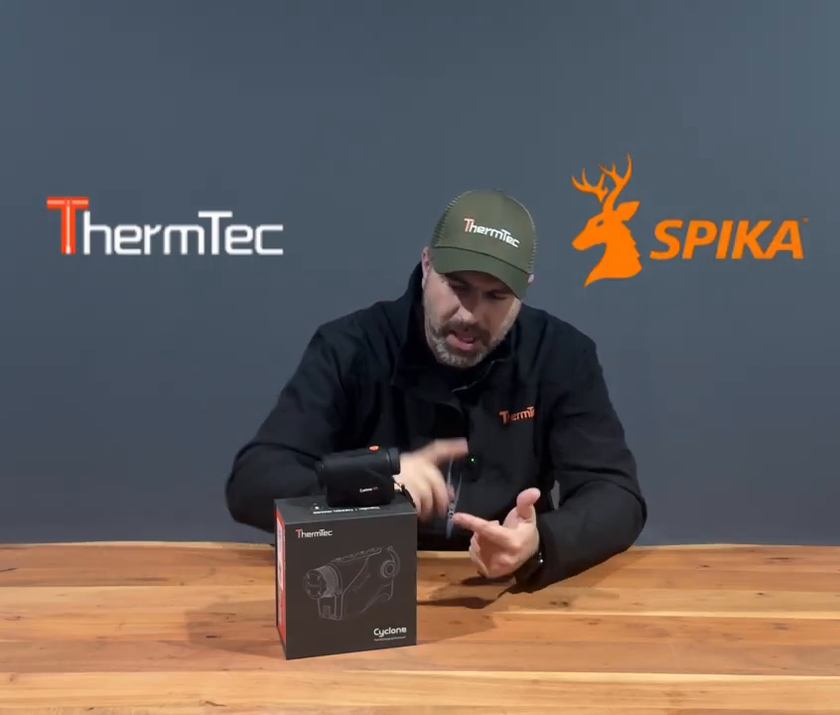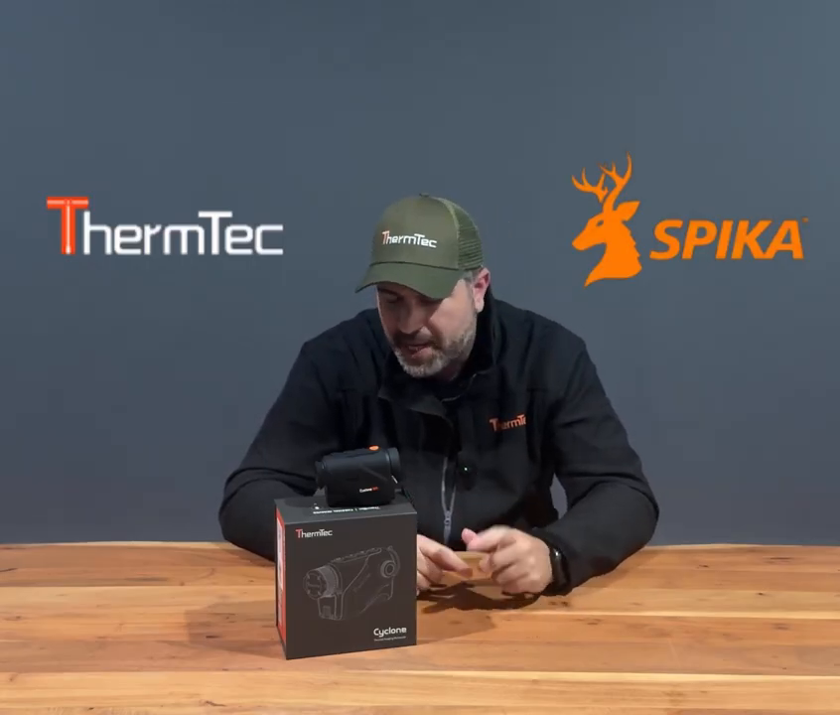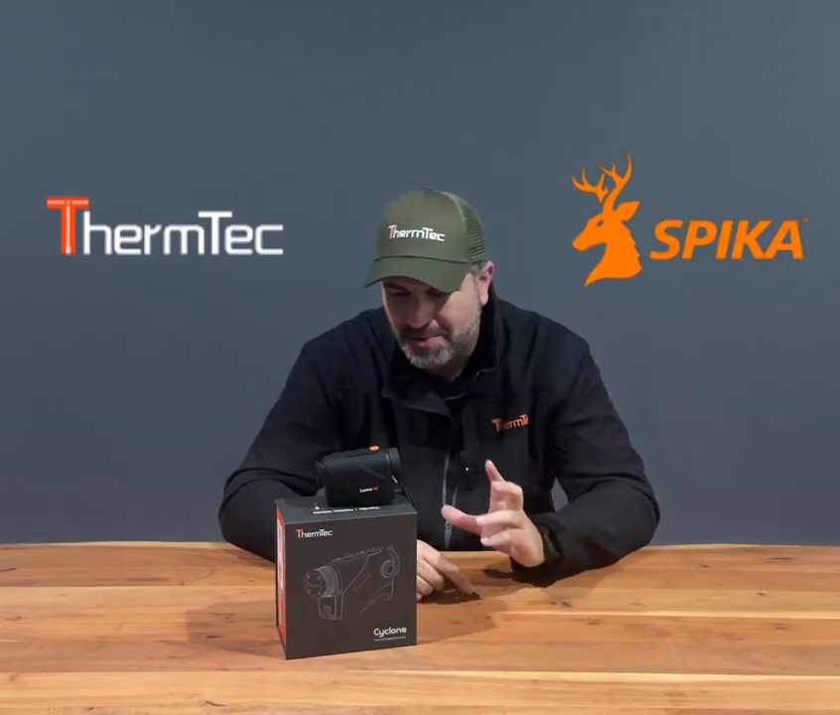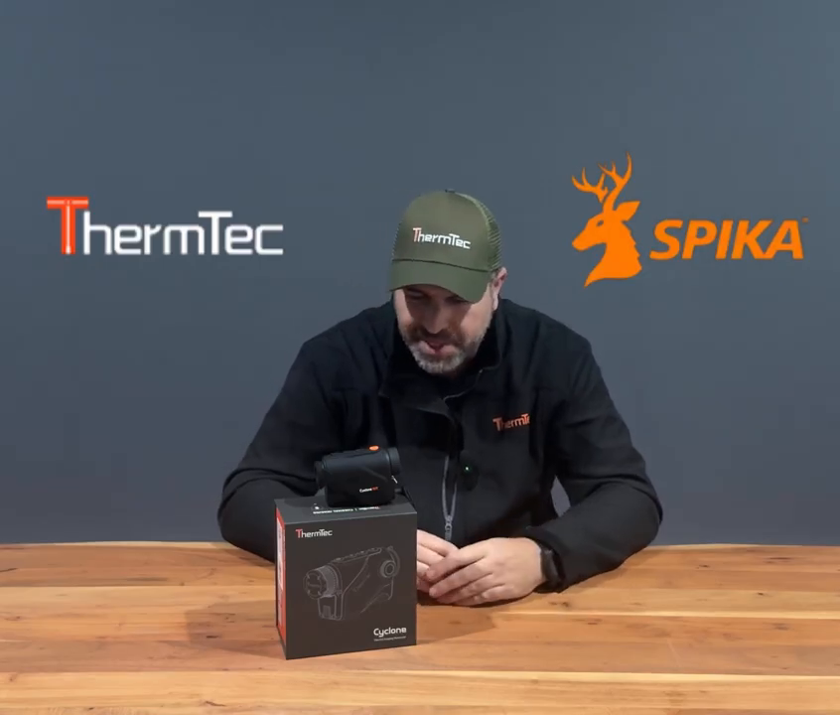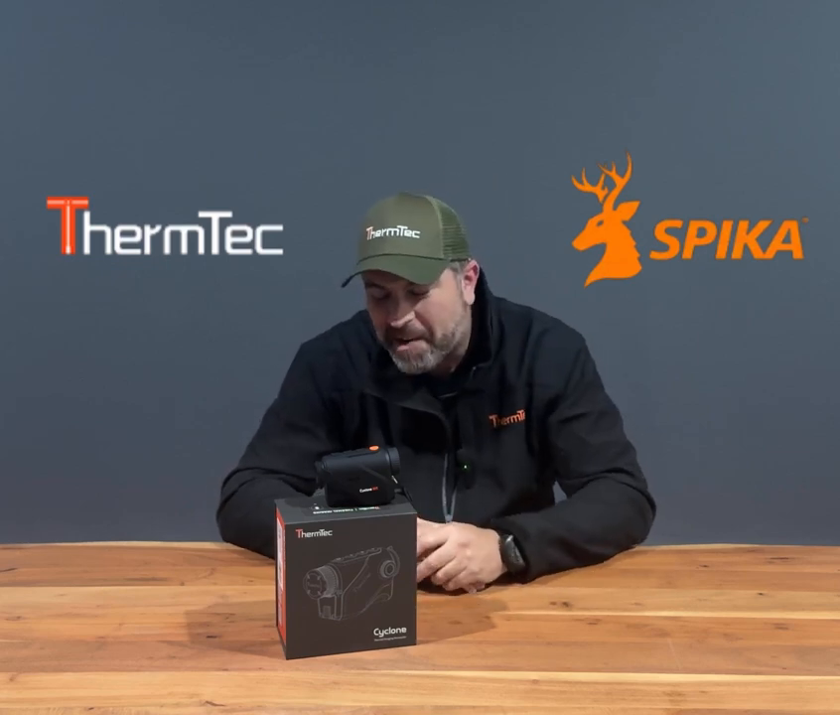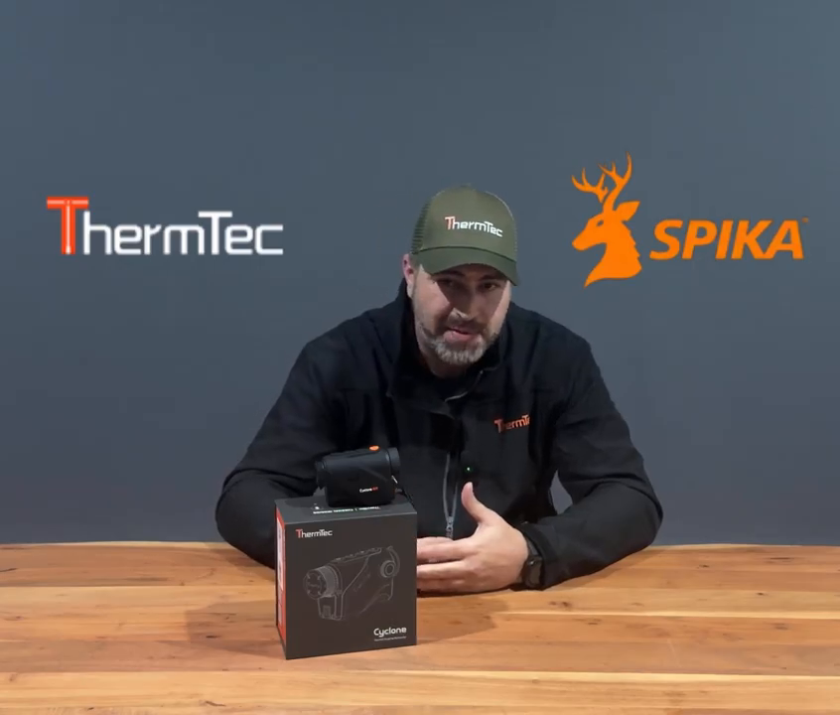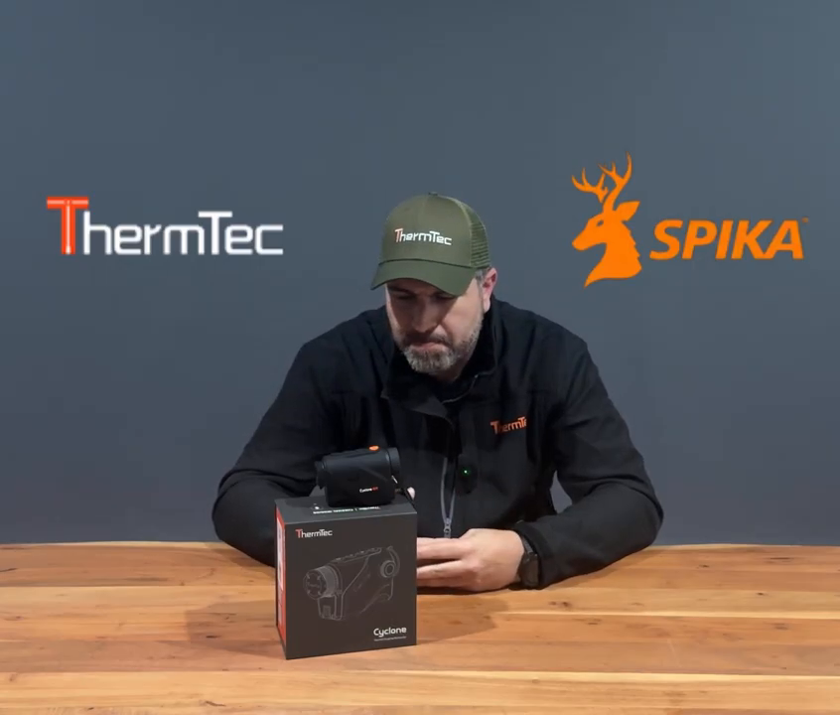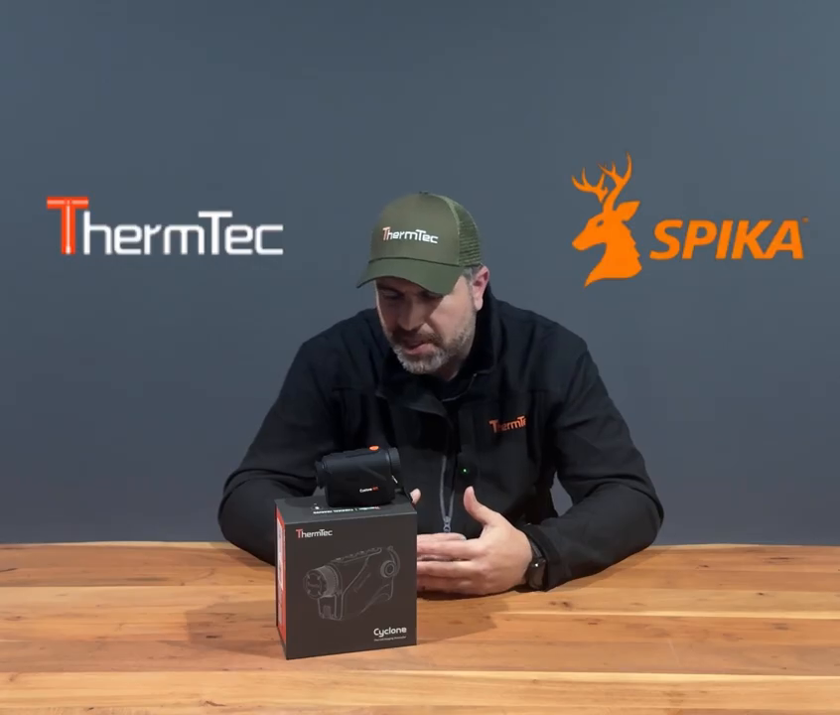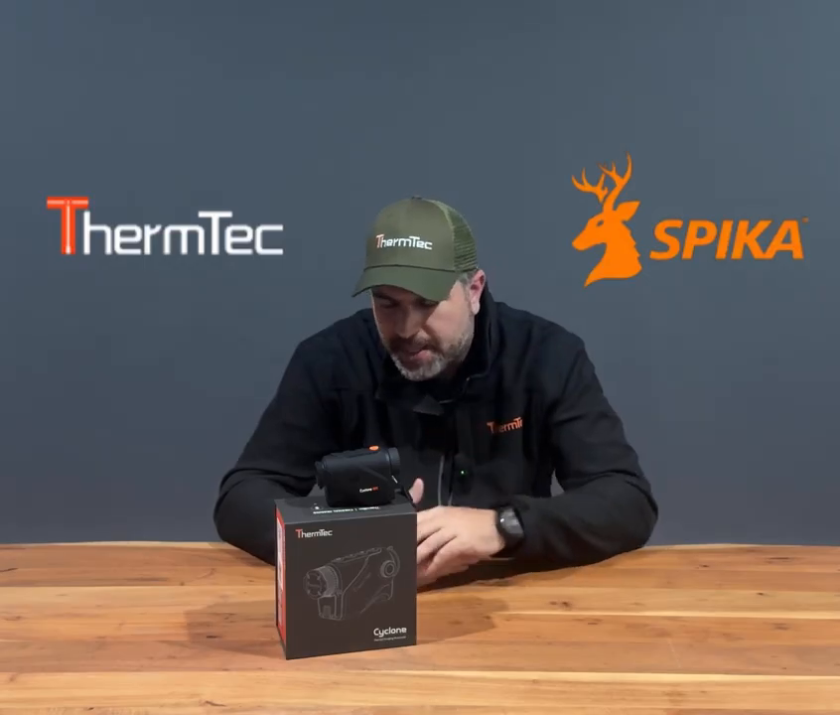If you are looking for something lightweight, super compact, but be able to get maximum image quality for your money, that 640 sensor really delivers. And as I say, I've used it out in the field. I'm not here just telling you facts and figures that I've rattled off the internet or anything else. I definitely don't read manuals, so I won't be getting any info from that for you. But like I say, it really brings something different to the table than what the Wild 650L Pro did. Really impressive unit, different end of the scale, different users, if you will, but really hits the same levels that ThermTec is setting for themselves and all their products, being right up there.